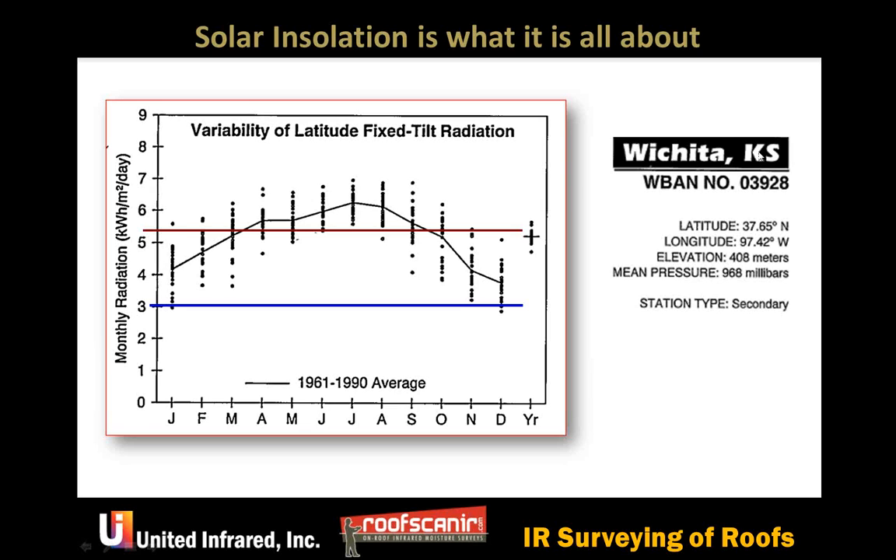Anytime that one of these insulation charts with the graph is below 3, that's too problematic, and you need to educate your owner, client, or property manager, a roofing consultant, or roofing contractor, or insurance company, or attorney, that you're not going to be able to get the thermal pattern detection needed for really good infrared scan information.